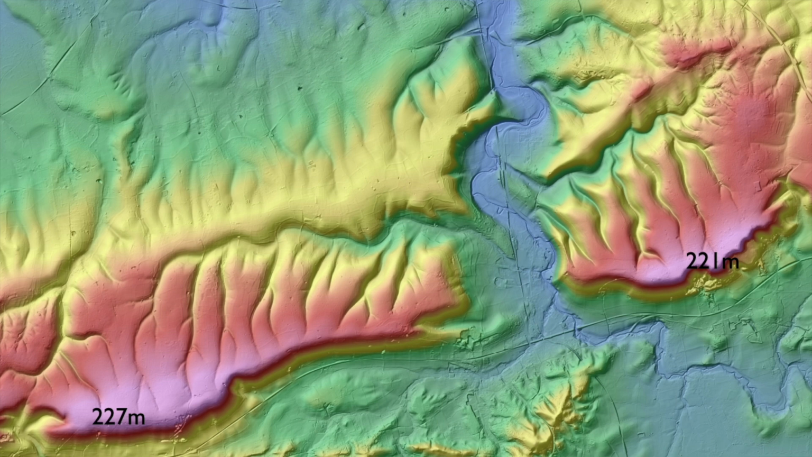At the foot of the escarpment down here, the Mole Valley is at 40 meters. So the difference is something like 180 meters between the top of the hills and where the Mole Valley goes through before it goes through the valley.